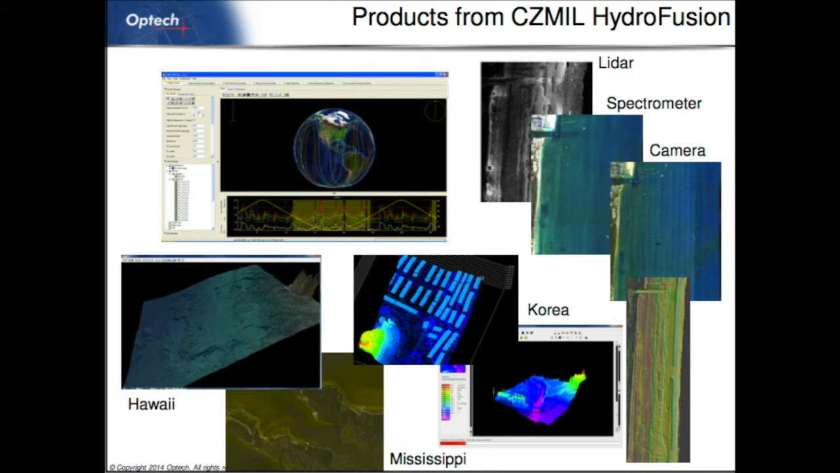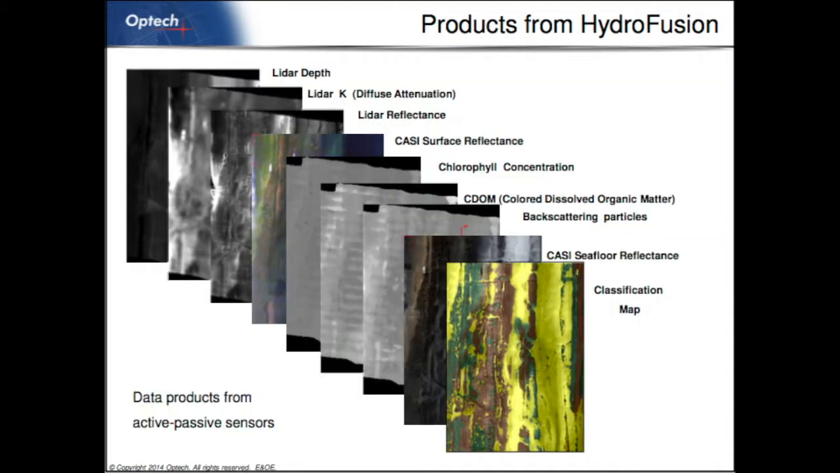We combined the Shoals LiDAR with hyperspectral back in 2005 and onward, but the customer had to use 7 or 8 different software packages to combine all the data and then to get the products they wanted, they literally had to use 7 or 8 packages off the shelf. Well, HydroFusion was designed to just have one window where they could derive all their products of interest. I'll just show you those here.